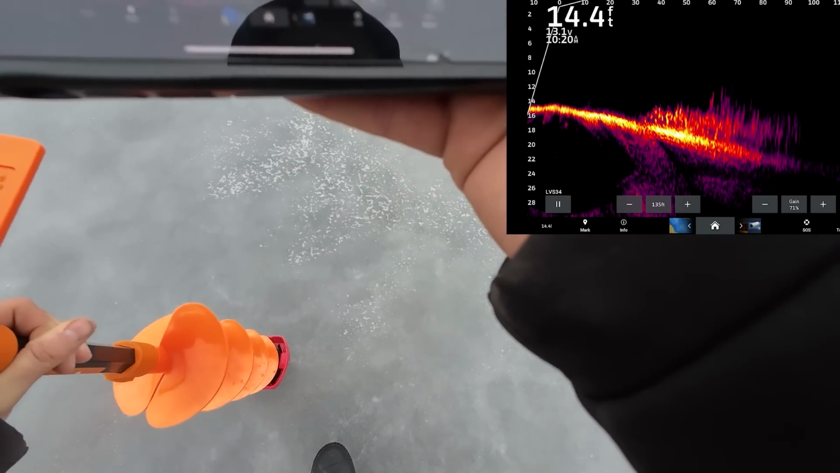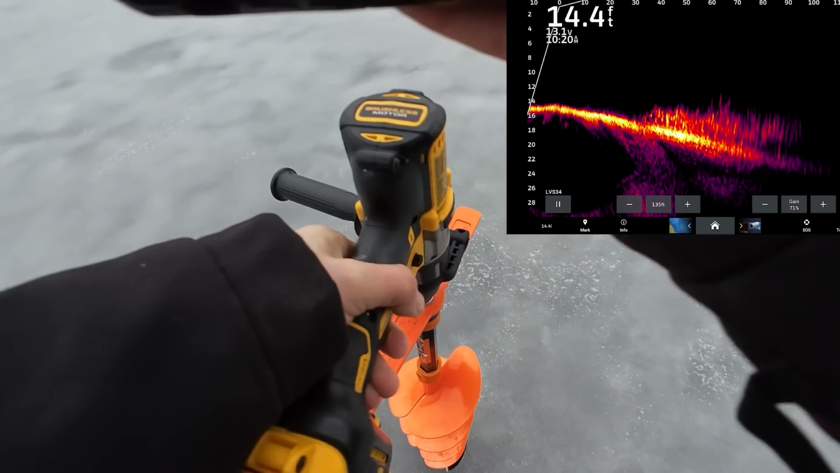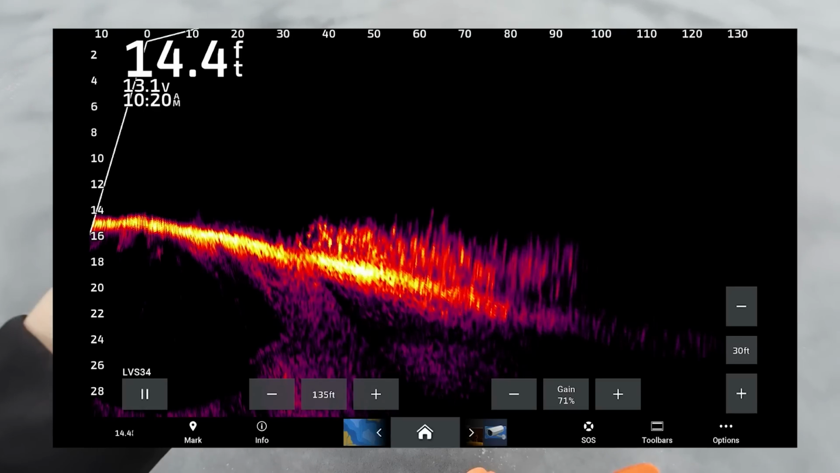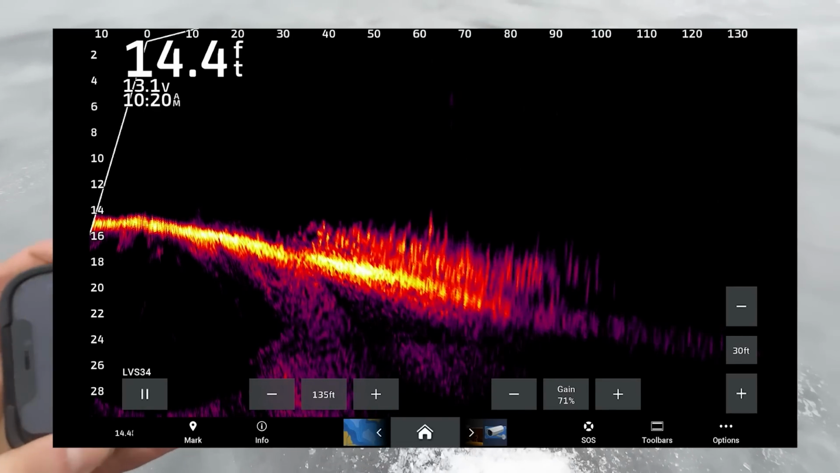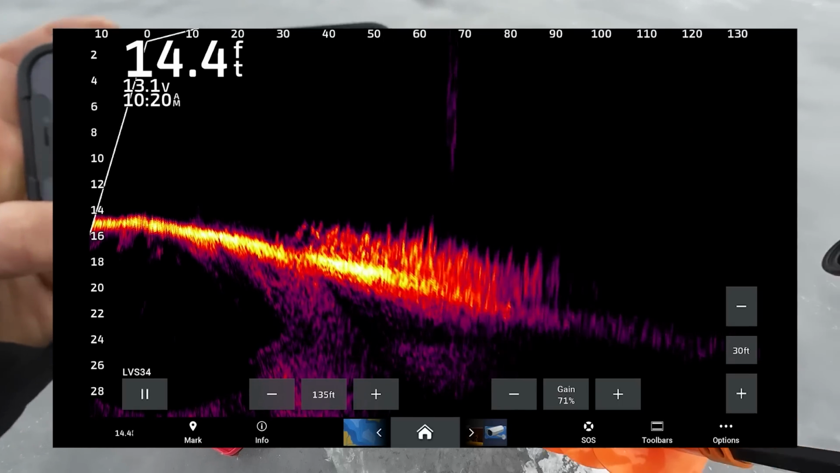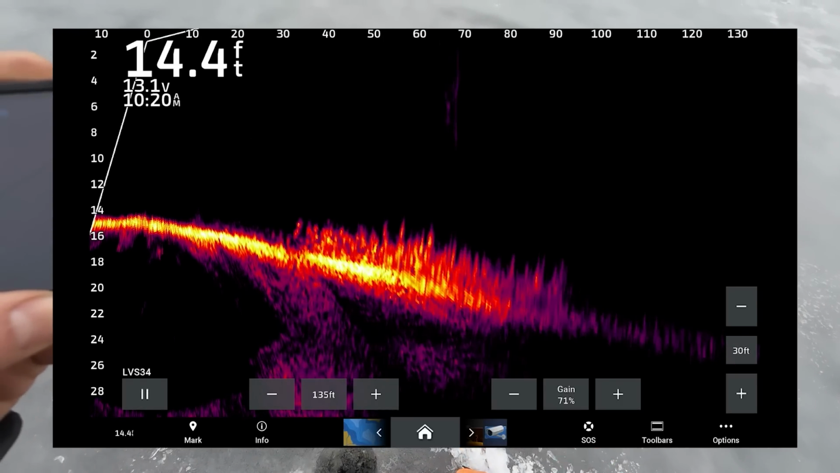Okay, we're still connected. Watch what happens when I start drilling. Nothing. Holy smokes, are they not going to move, or did I just not do it right?